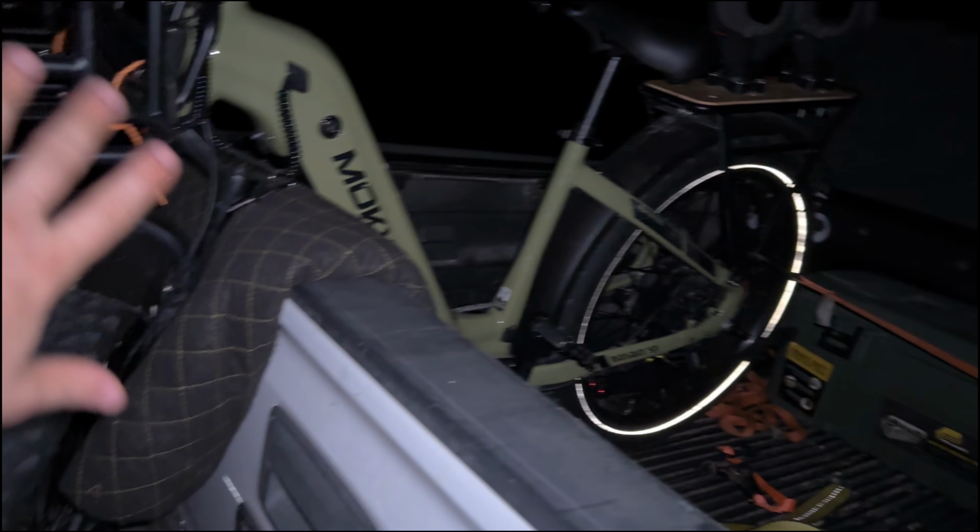But now I need to decide if I'm gonna drive around in the truck on this thing, or I brought my e-bike. If you haven't seen the video on this thing, it's pretty sweet. I'm gonna throw my nods on, see if I can find a pig. Hopefully it's actually a successful night.